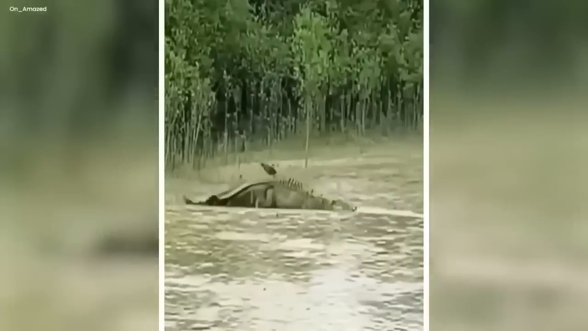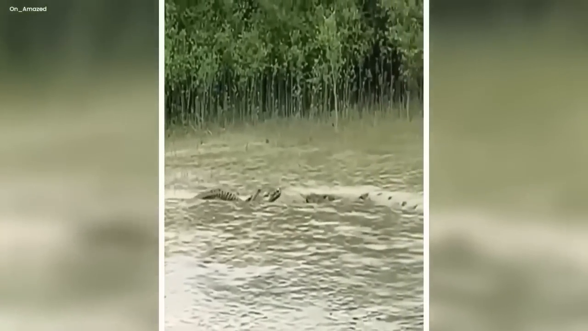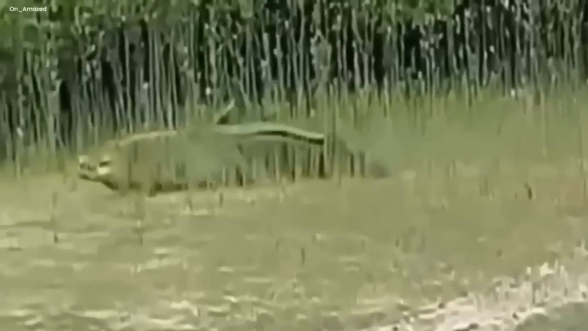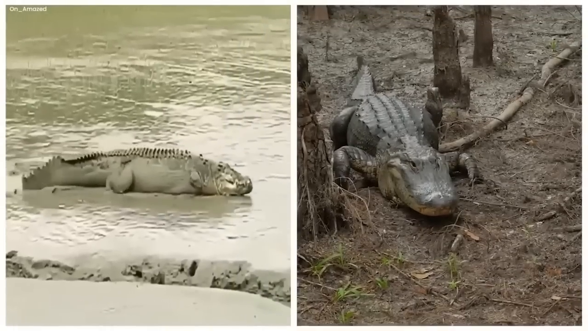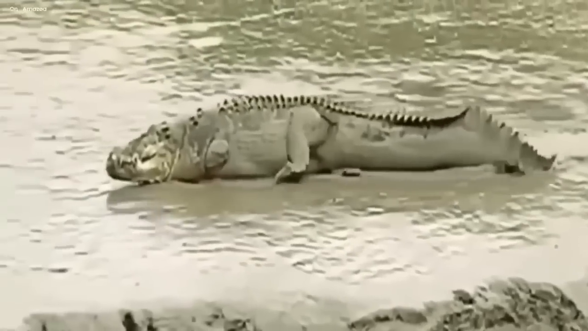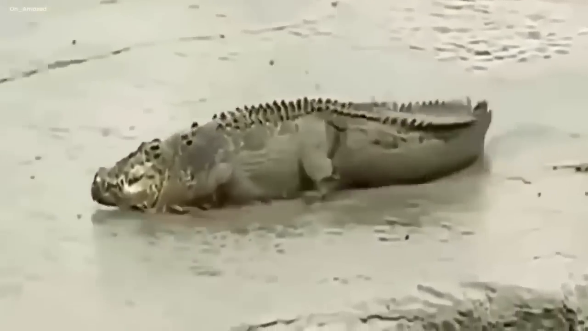But the most peculiar and creepy thing that was seen was that it seemed to be missing the front limbs of this creature, or being. This creature was very rare. It also looked like an alligator, but it was situated on the sandy ground. Its powerful tail was shaking and rubbing on the ground as it was moving towards.